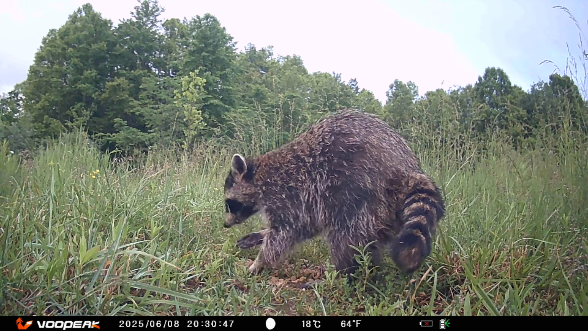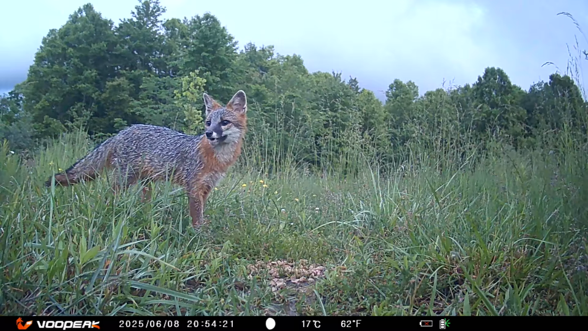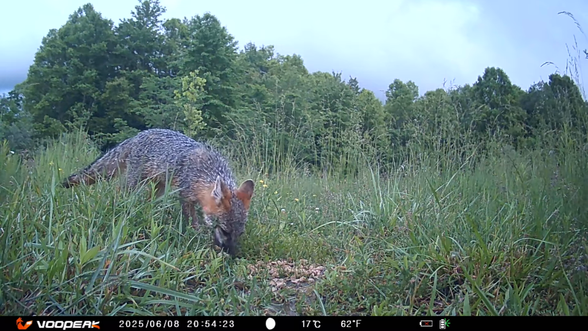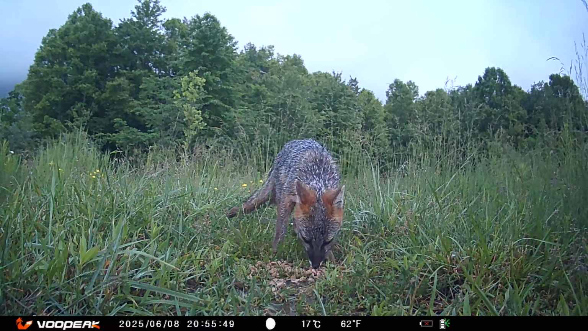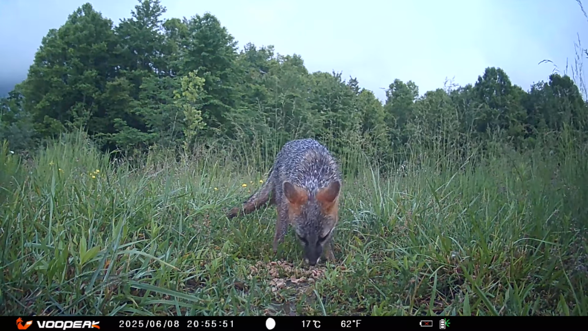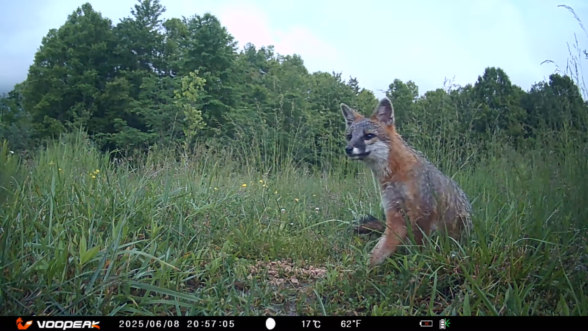I could be safer during the daylight. A lot of things haven't come out yet. They come out when it's dark. The fox continues to surprise me with how many colors it shows in its fur, especially in the daylight. Absolutely beautiful. Fox is on an early shift. It's still daylight.